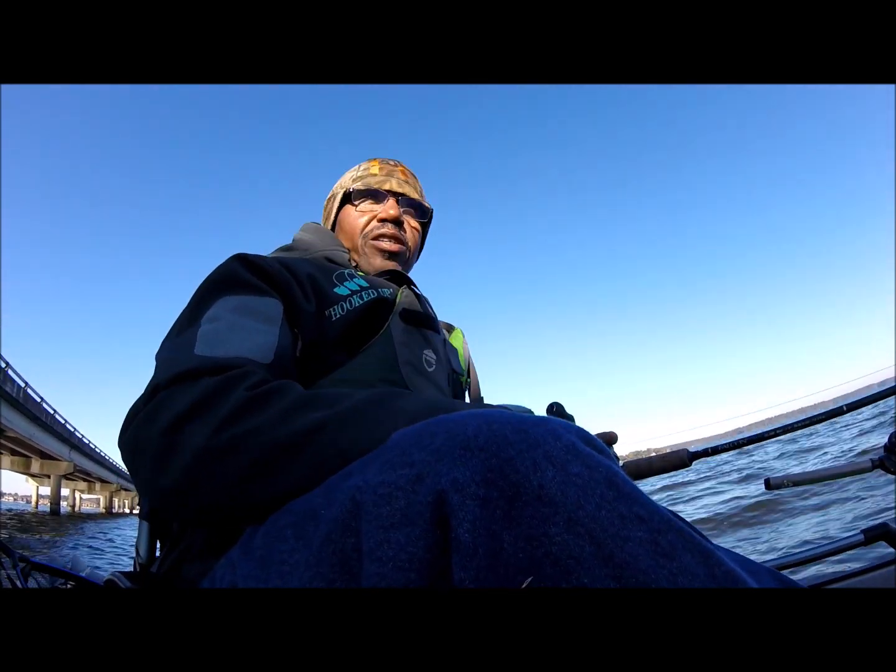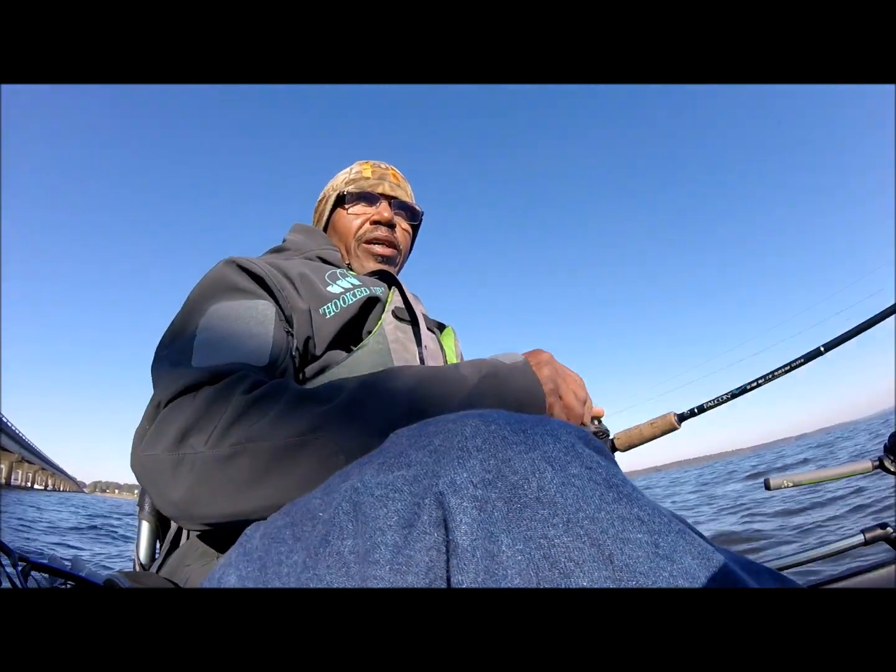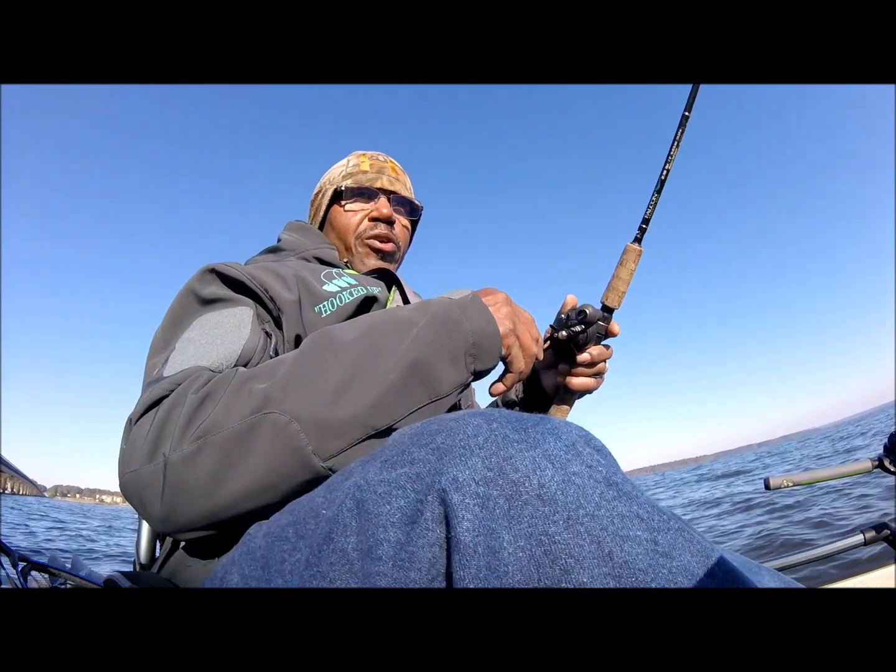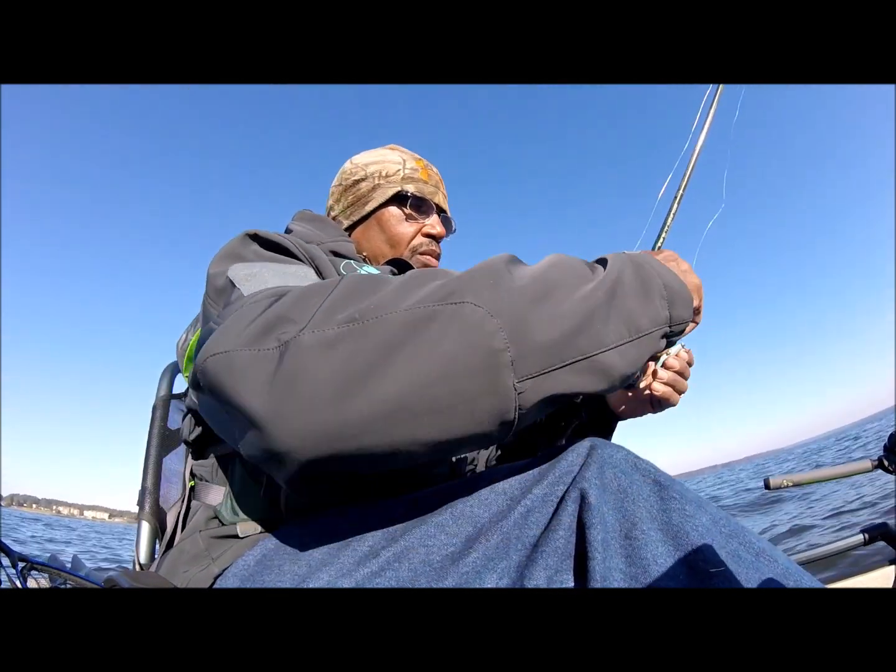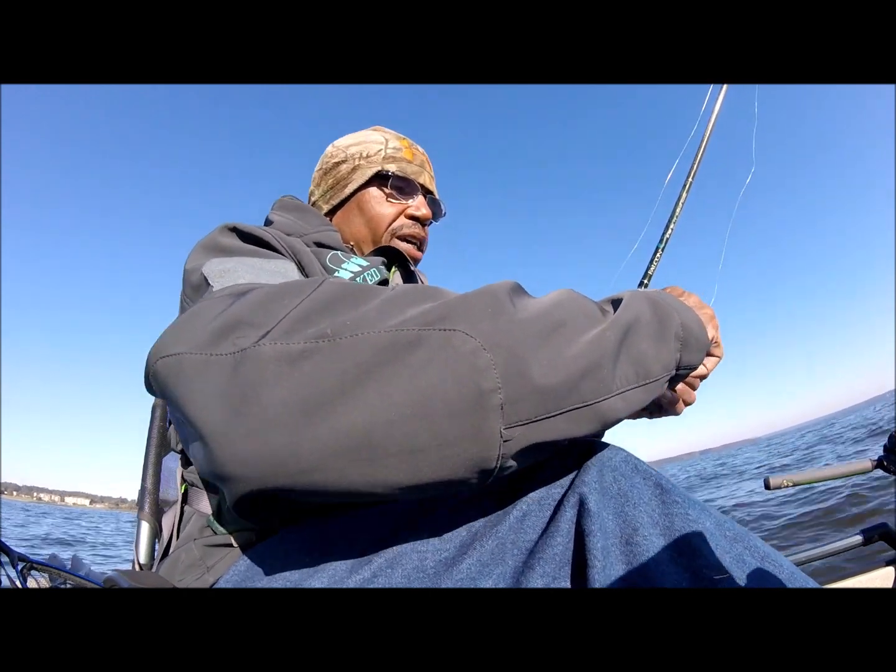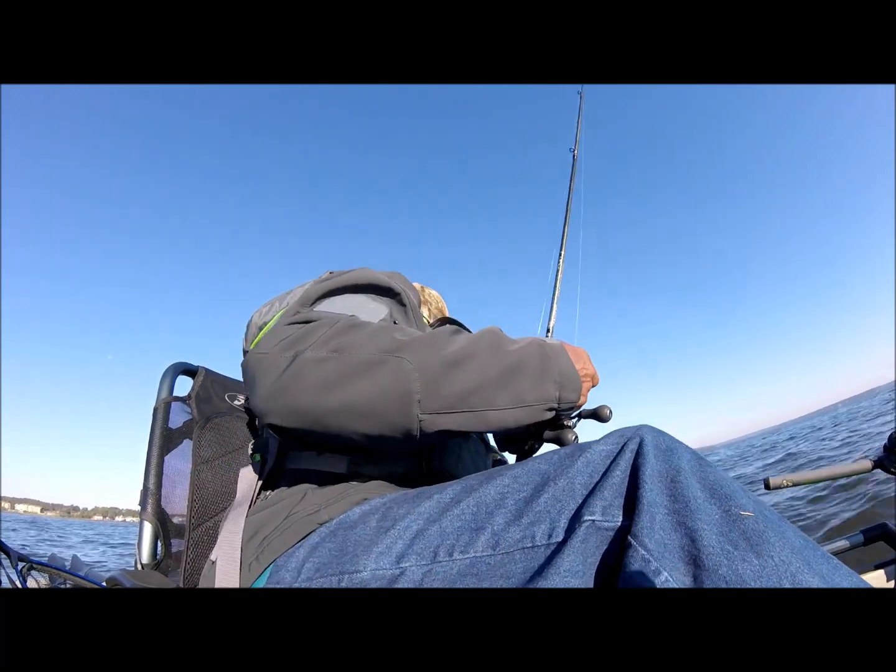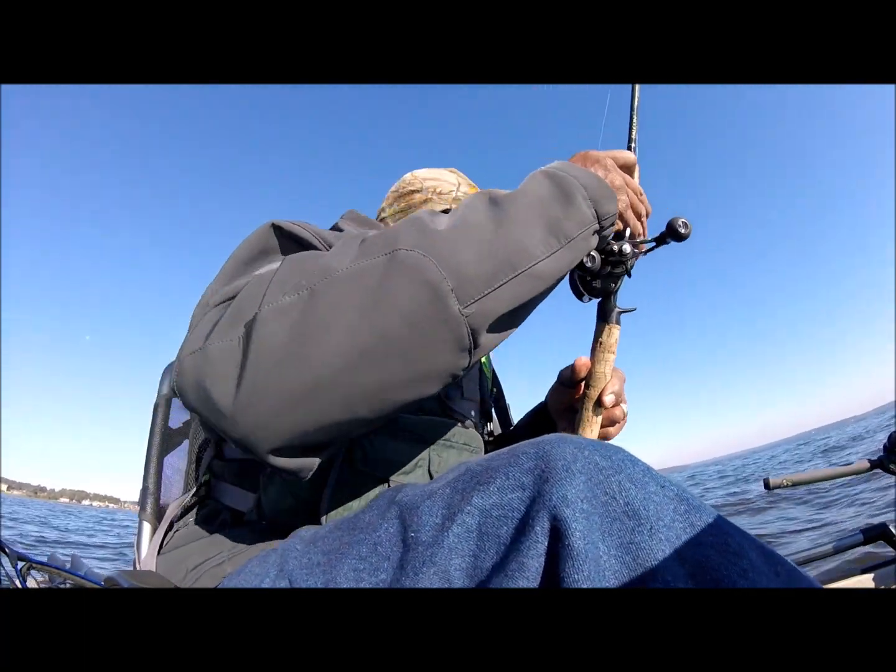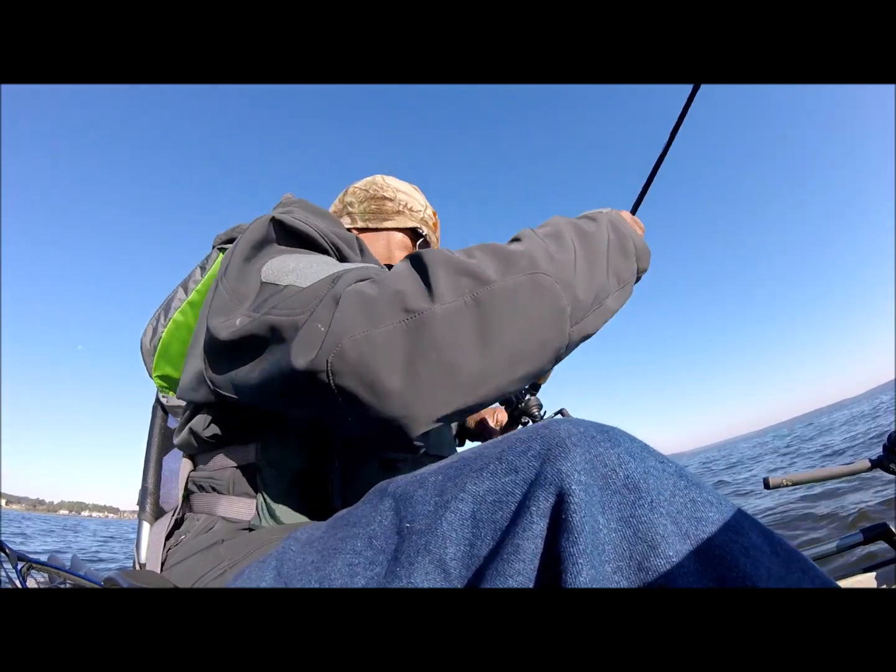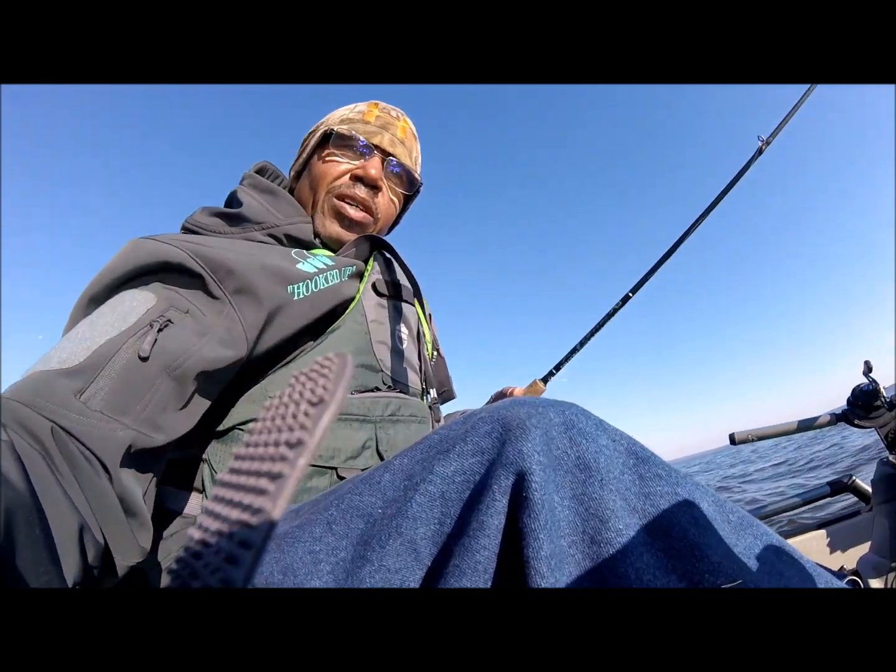I saw fish all yesterday. I mean Sunday when I was out here, it was flatter, calmer, and I really got on the fish at the end of the day. But before that happened, there was bait everywhere, shad balls everywhere, and fish were chasing that bait. I just didn't get hooked up. But either way, put this back up and get back with y'all when I get on fish.